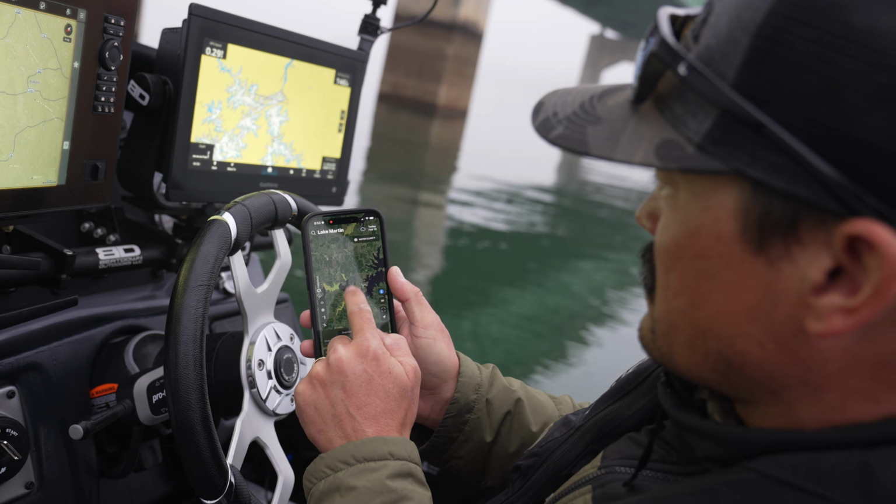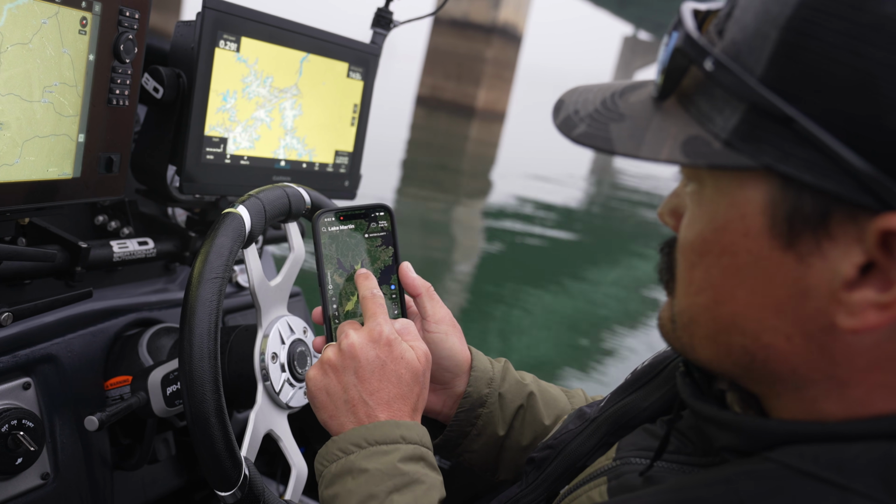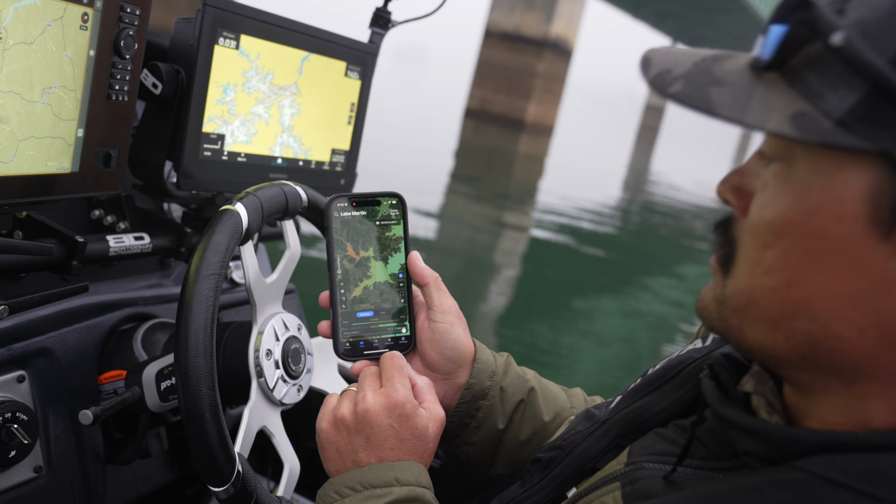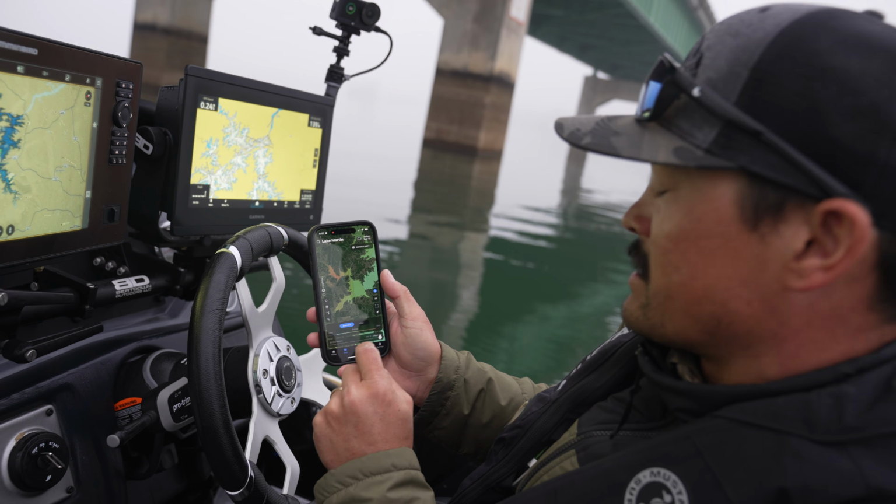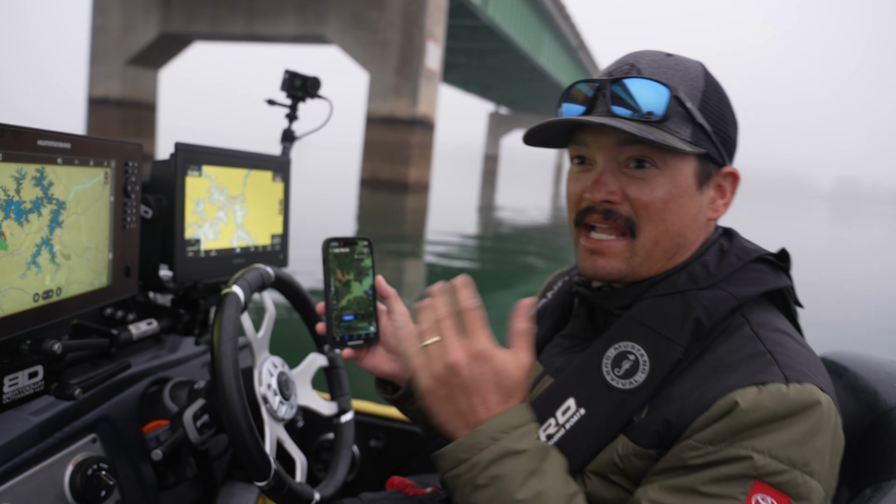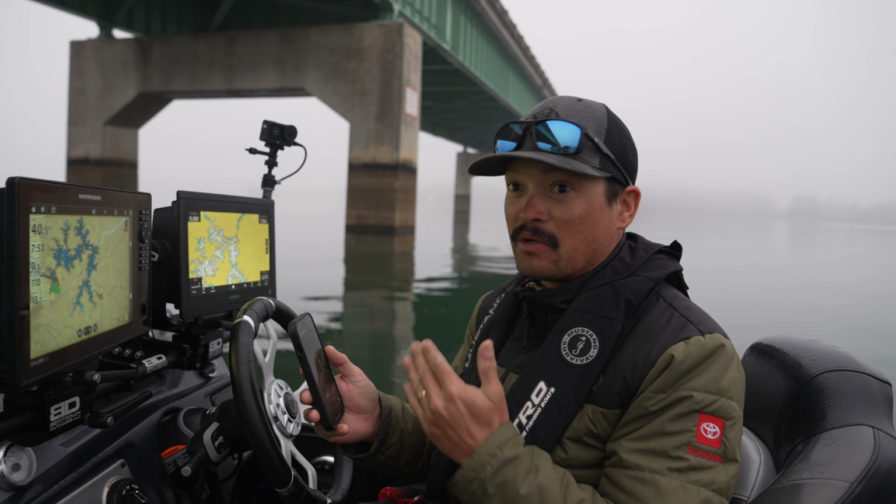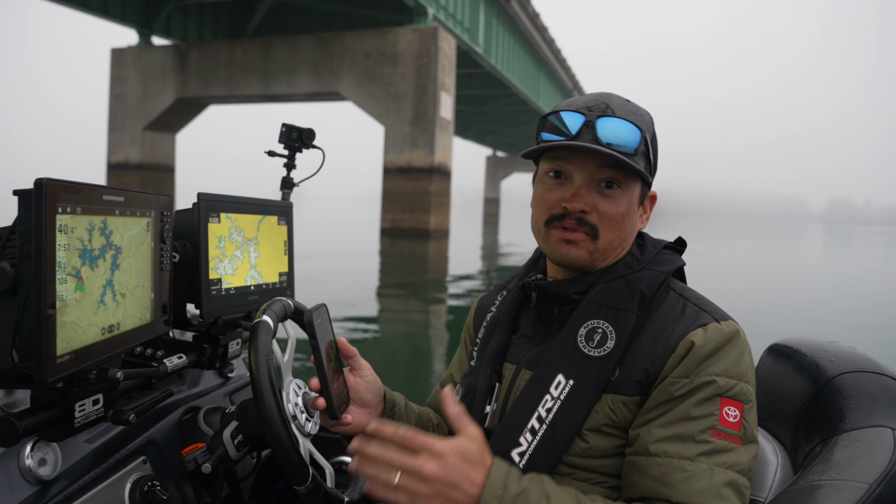So there are my reaches right there. So there's that creek, there's this creek, and there's this creek here. So that's the overall overview. We will touch some of that orange stuff, which is really muddy, but that kind of 2-foot reaction bait visibility, that's what I'm chasing right now. And again, if you don't have this app, you have no clue where the dirty water is.